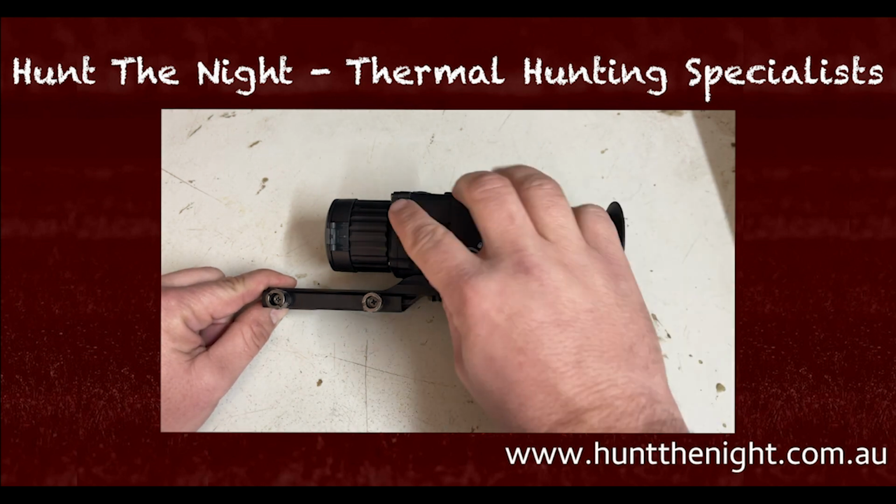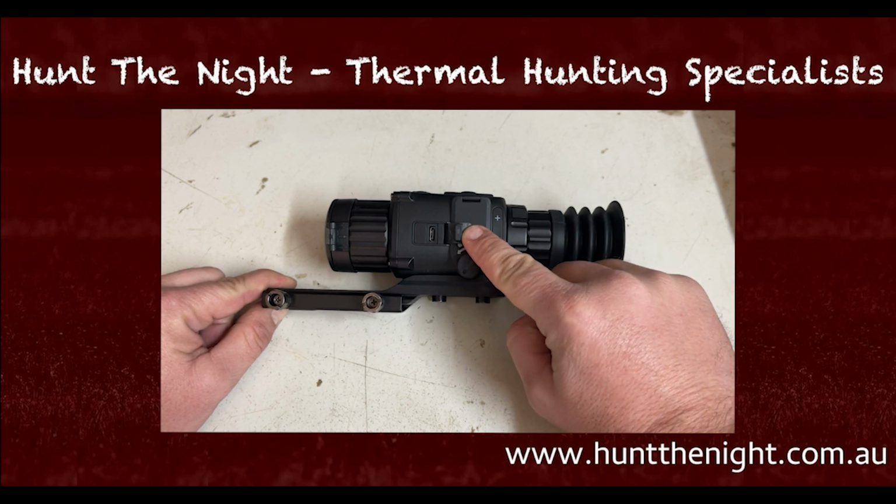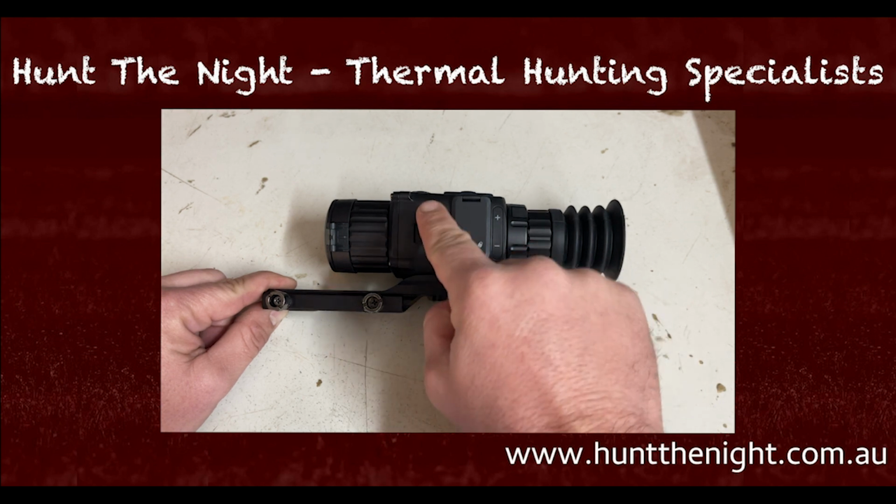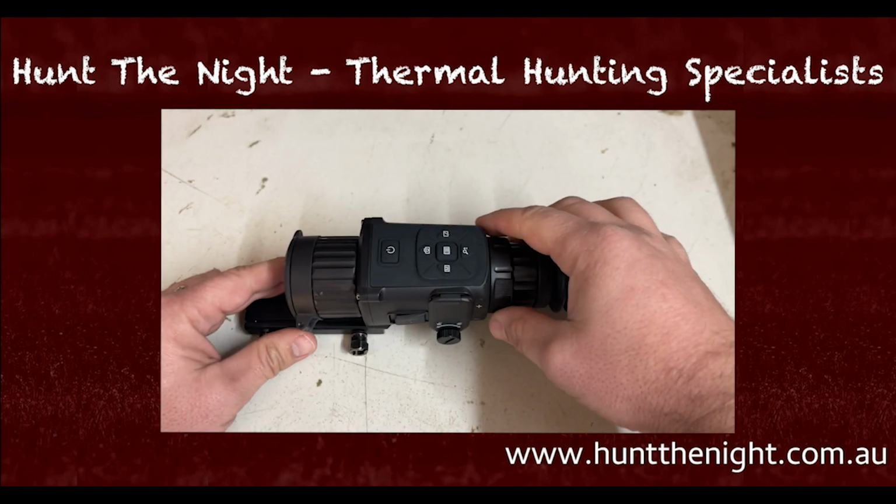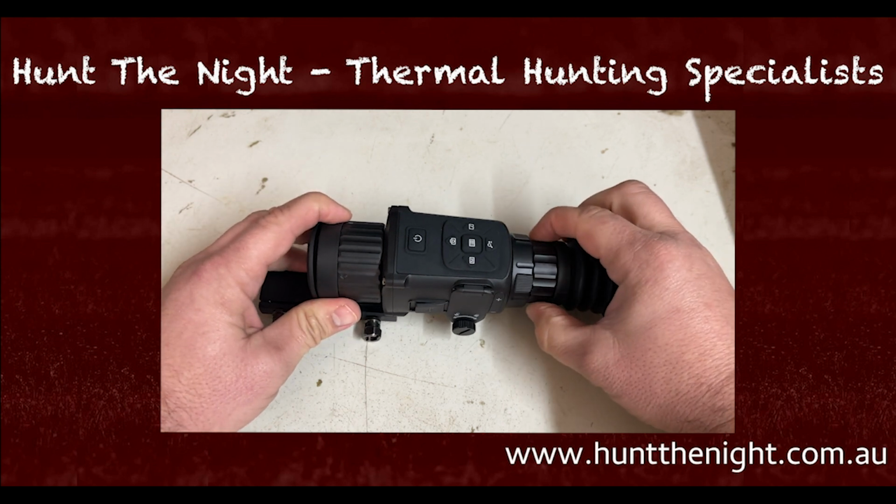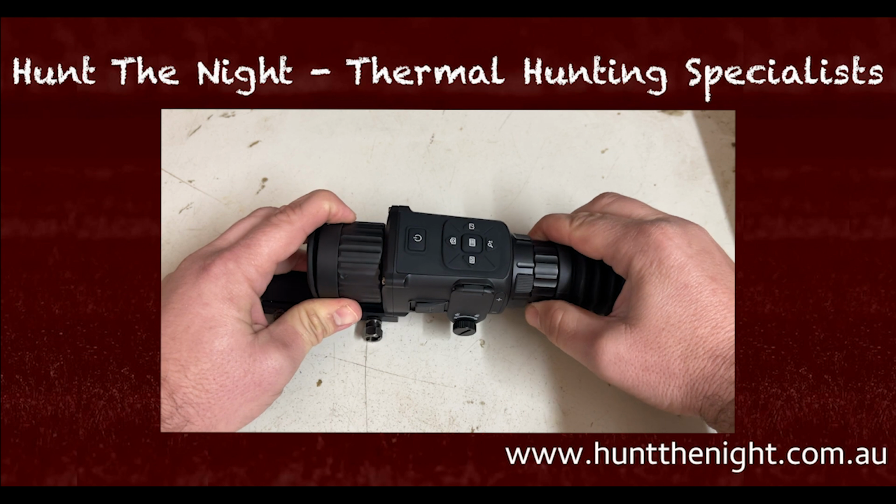I'm not entirely sure. USB plug, I downloaded footage today from this. I haven't tried this with the app yet. I will try it with the app and run a review on the app. But I downloaded some footage just using the USB. Nothing on the other side. Lens cap, as you would, focus ring, and also our Doppler ring is on here as well.